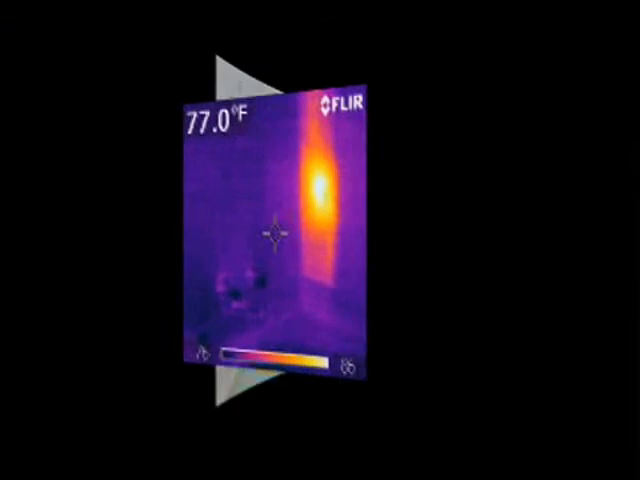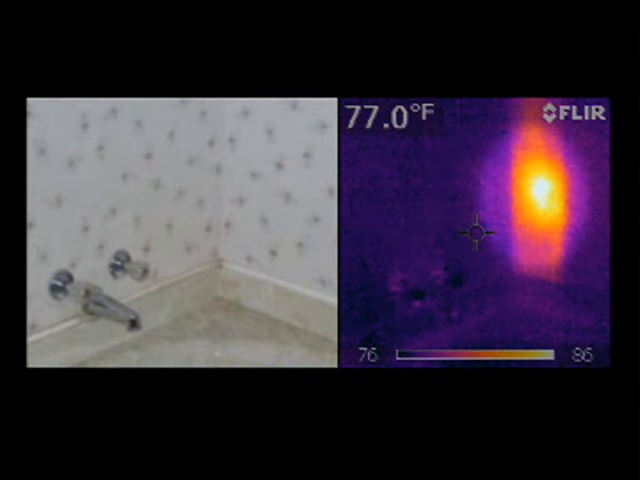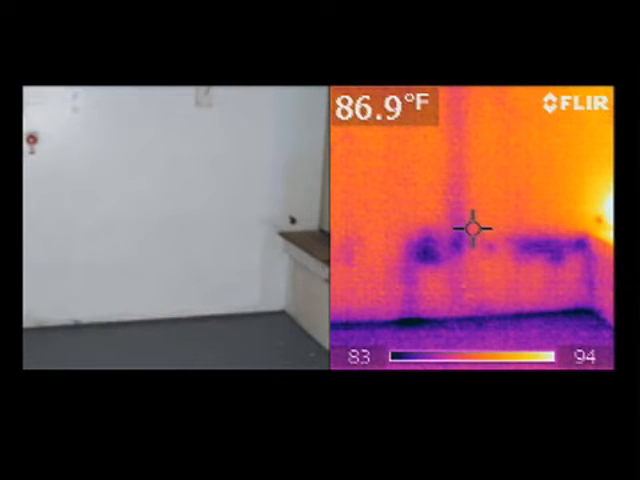Now, the next set of images, here we have a picture of a bathtub, and on the wall we see an electrical hotspot that's coming from an oven on the back side of that bathtub wall. Again, this was an image that was taken of an oven that had a defect on the back side, and fortunately this was captured and could be repaired before this hotspot became a major safety issue. Look at the next set of pictures.